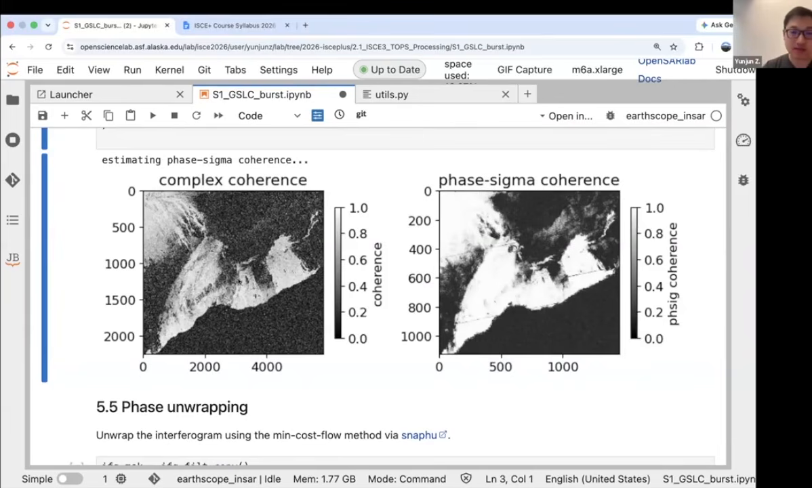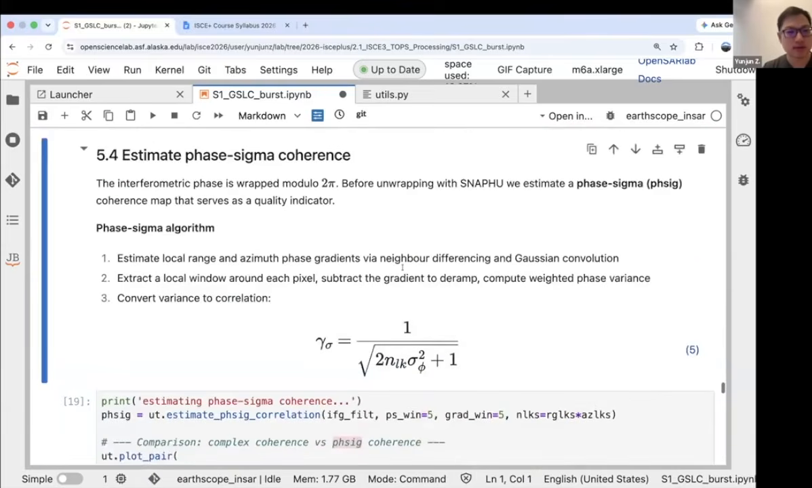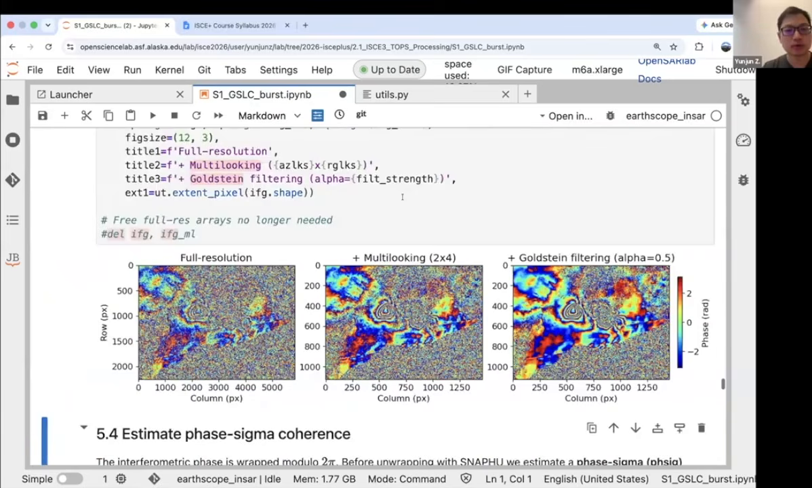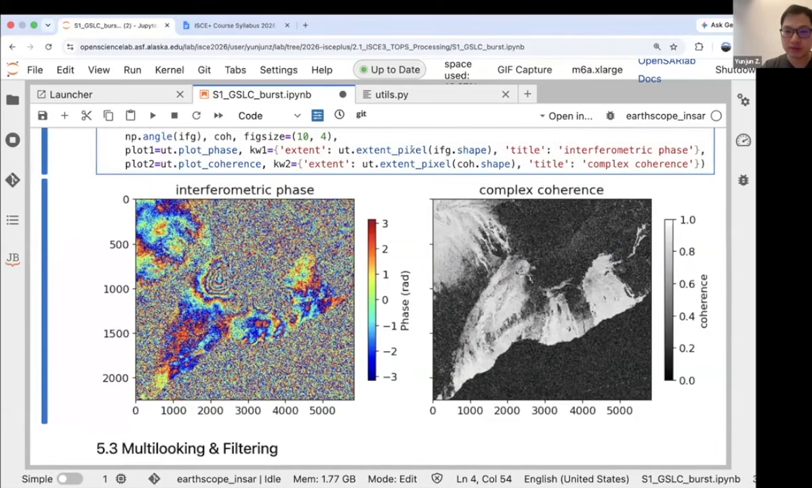Before we go a bit further ahead, there was a question about how the stitching was implemented and what happens to the burst overlaps in the stitching. That's a good question. So what we're doing here is we're not stitching the SLCs first. We are actually forming the burst interferograms and stitching the burst interferograms.